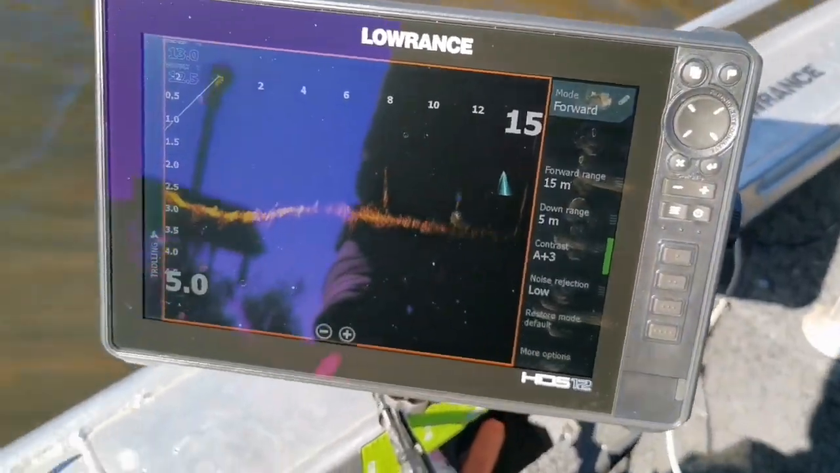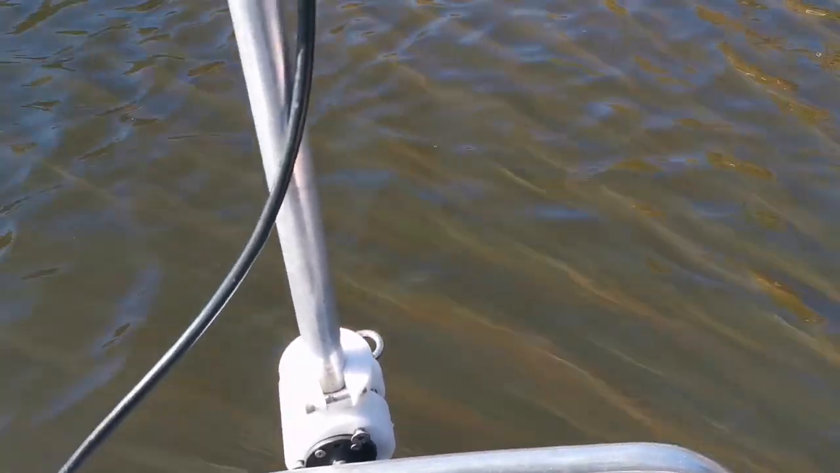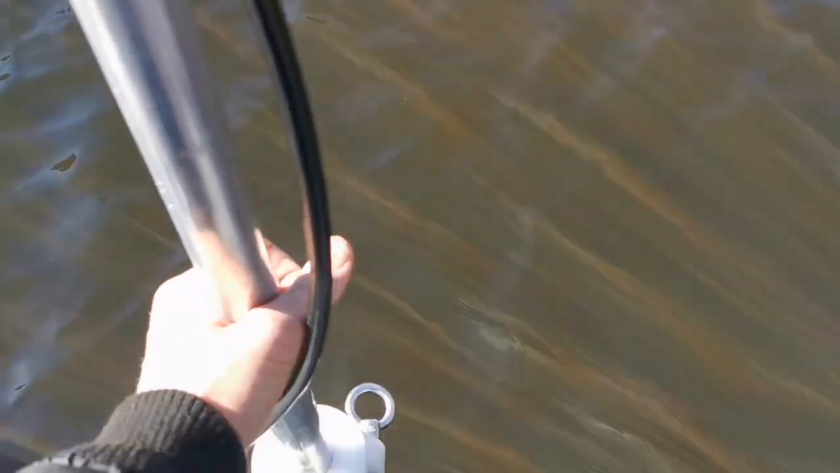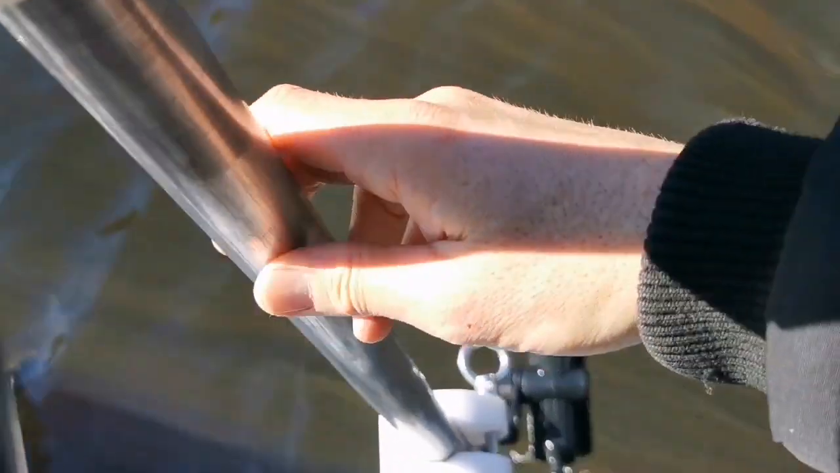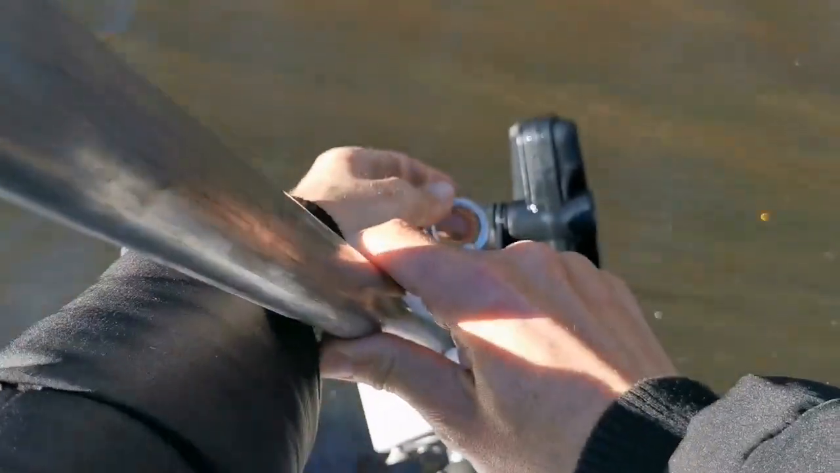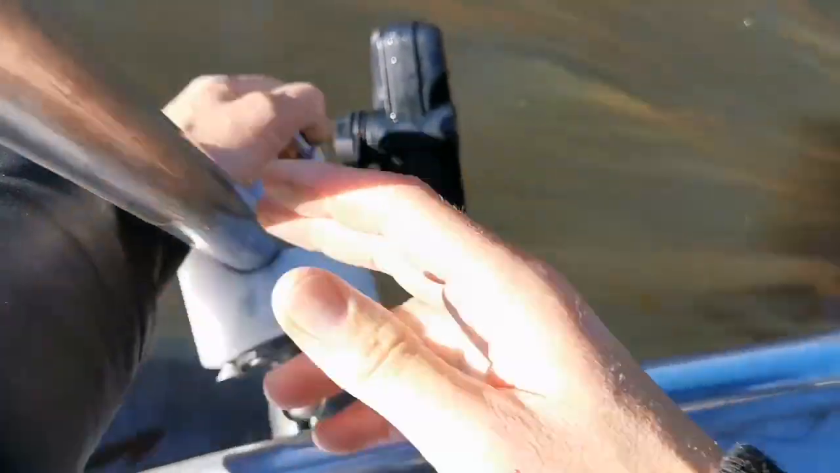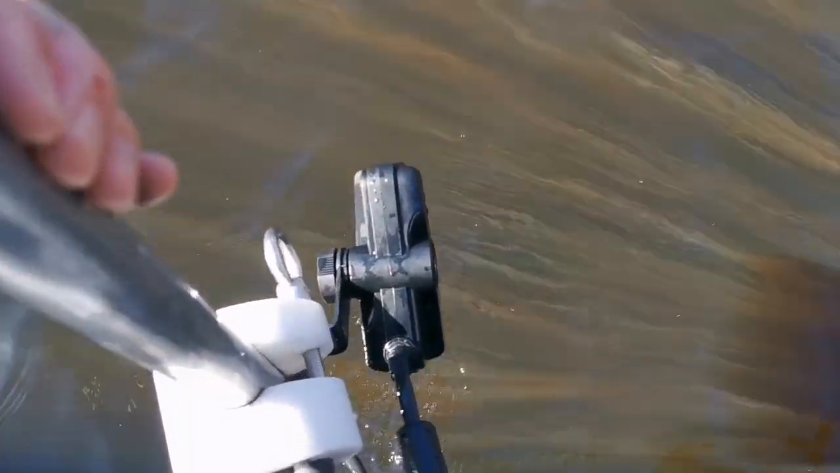And I'll just pull up the pole itself now and show you how to simply adjust it to a different view. Just unscrew this, and I'm just going to slide it straight up. Okay, I'm just going to lock this off here. I'm going to risk it for the biscuit. I don't want to lose my phone over the side, but I'll give you a closer look.